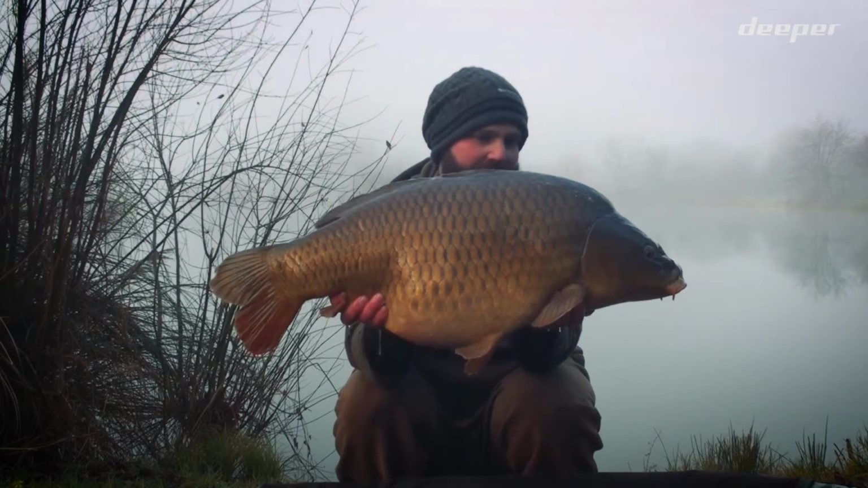And also what I've had a lot of time to do is map swims ready for the busier periods of time where I don't really want to be putting out markers and sending lots of noise into the water. That single cast out and just a simple drag back of the Deeper will find me a spot. And as I say, I've found fish in places I would never have thought to put rods this year, and I have been rewarded for it. So if you're looking for a tool that gives you a little secondary edge, then check out the Deeper fish finders. And there we are, 32 pounds.